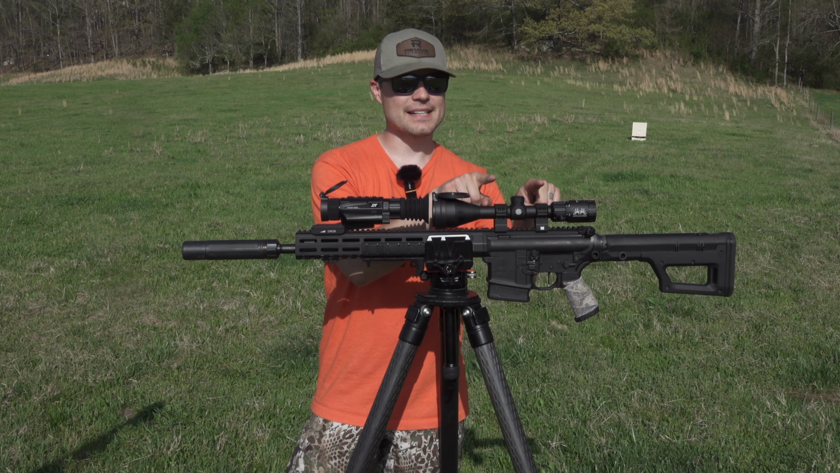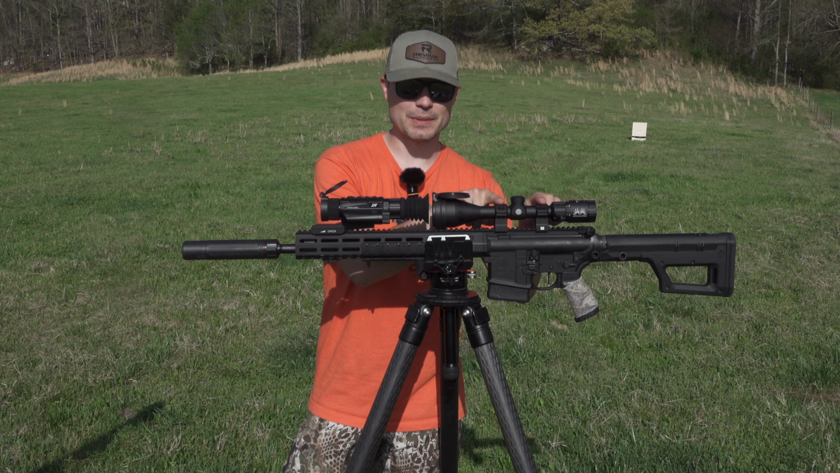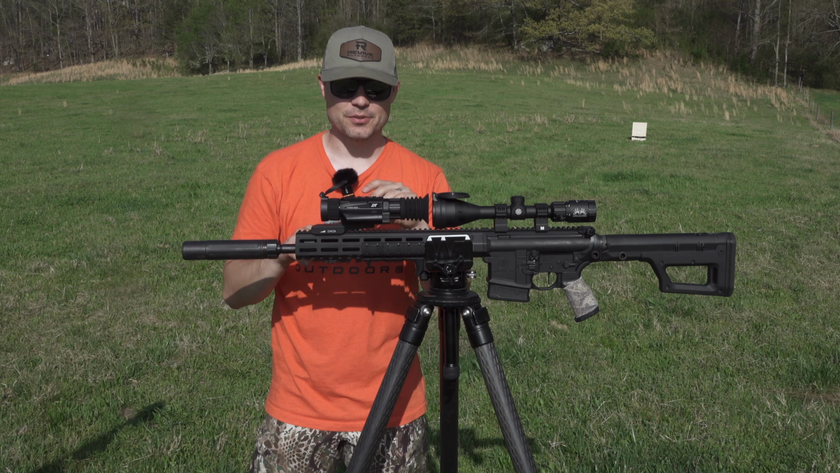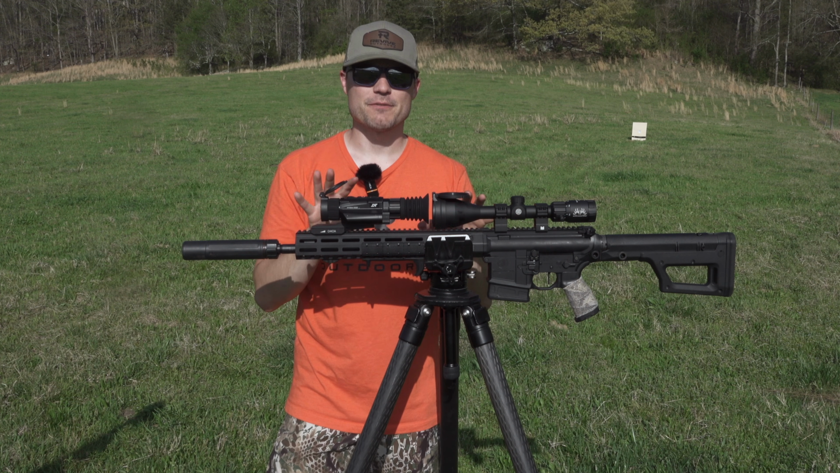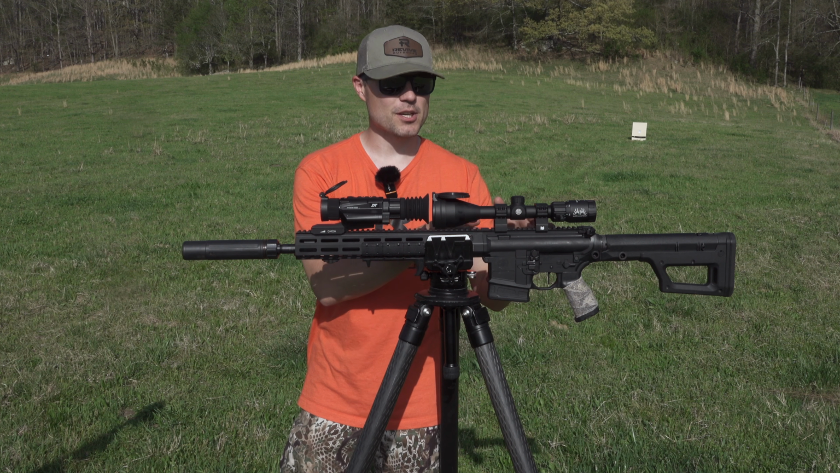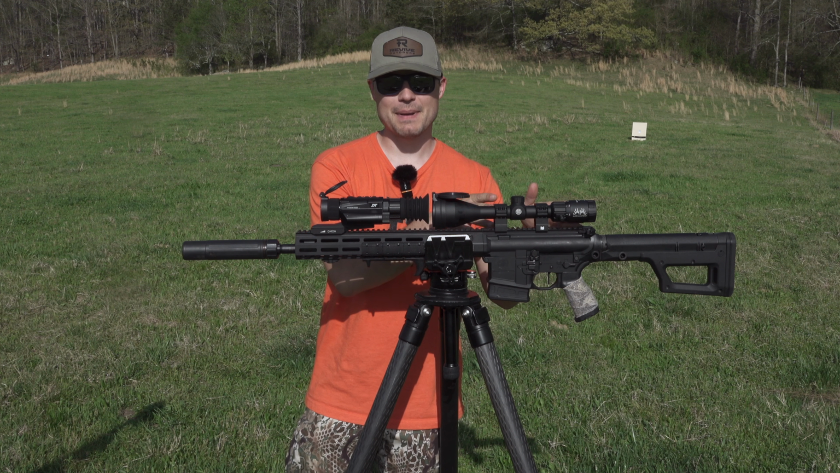So this right here has lower scope mounts. It needs to be raised up just a tad to be in line with the Hydra 325. So that's the very first thing. The next thing that you're going to want to do is you're going to want to make sure that your daytime scope is a 1x base magnification.